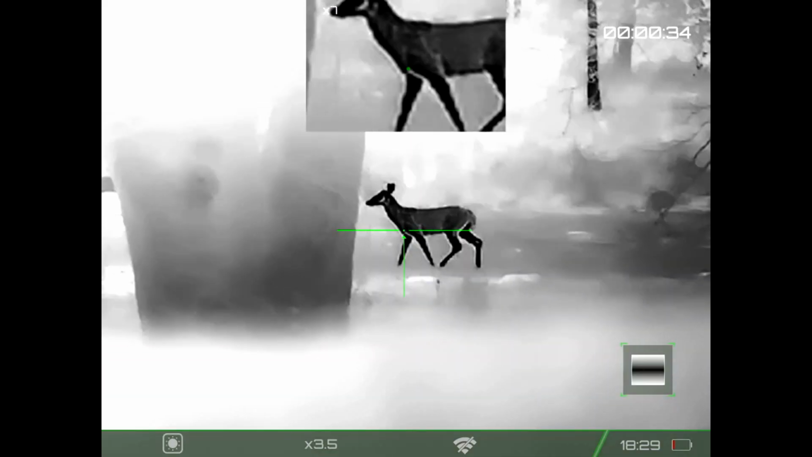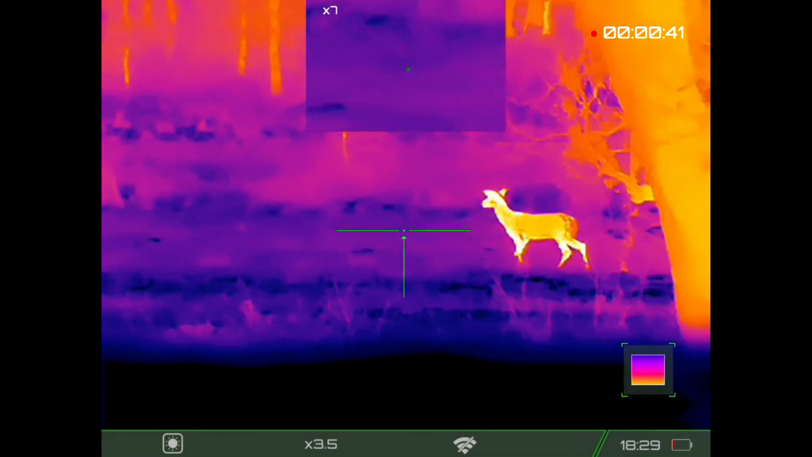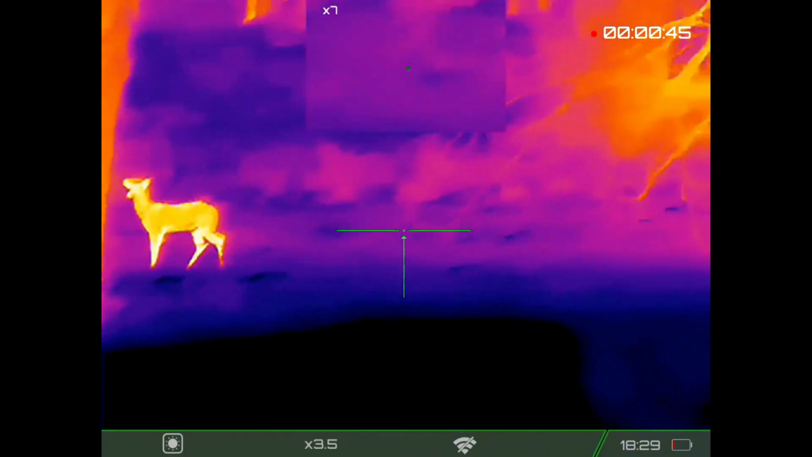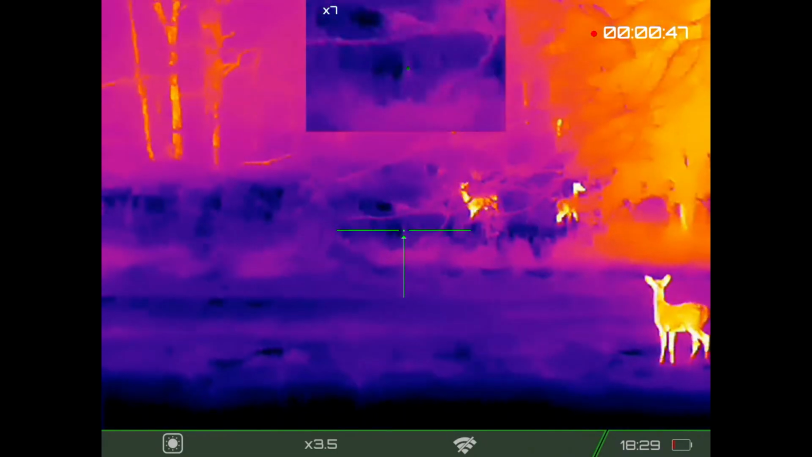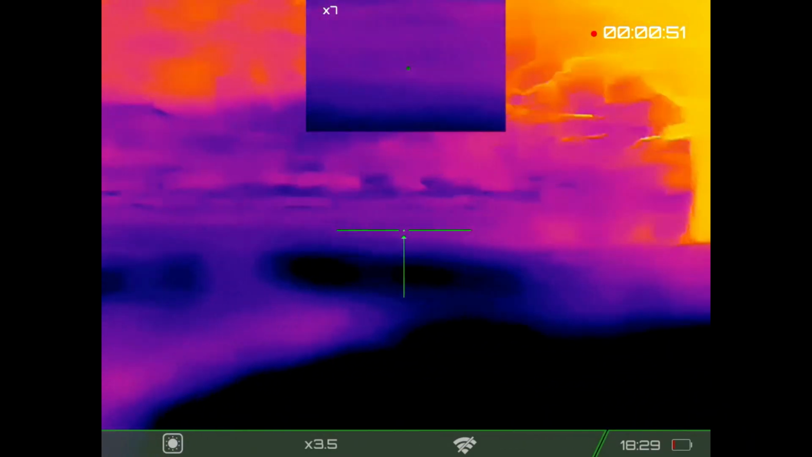Now following through a run-through of the color palettes. A little calibration right there. And I'll be honest with you, I'm really much more of a black hot or white hot kind of guy, but the color options I have here, I like this one. This one's kind of cool. I may have to use this on a couple of hunts.